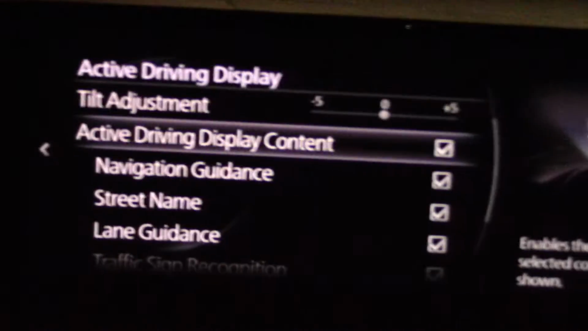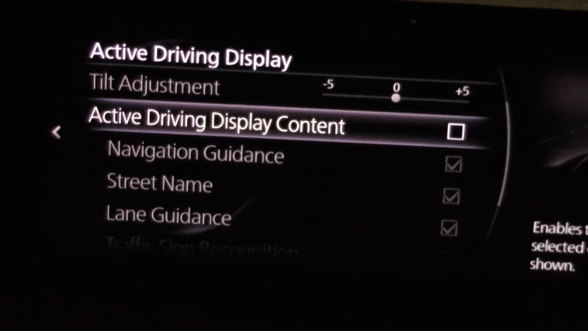Good news for 2024, that has changed. Right now I have the heads-up display. Right about to turn it off on the info screen. And now it stays off, gone forever. I'm glad Mazda was listening to our complaints, especially mine. They finally got it right.